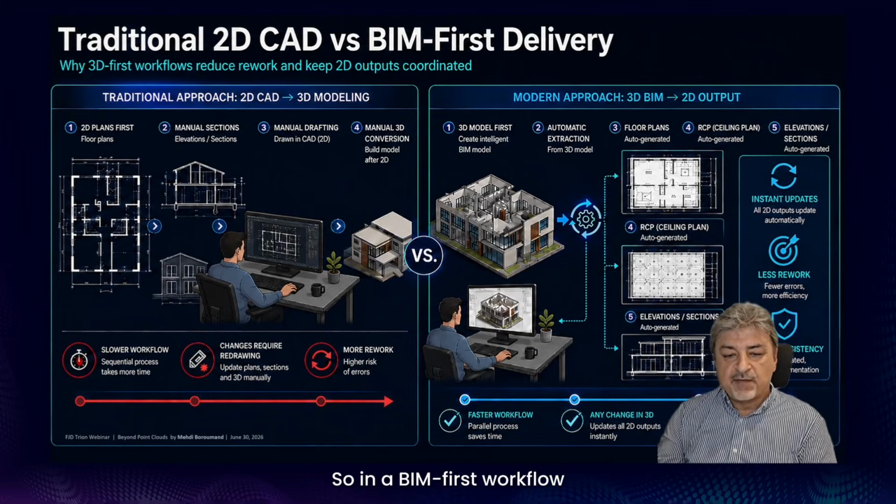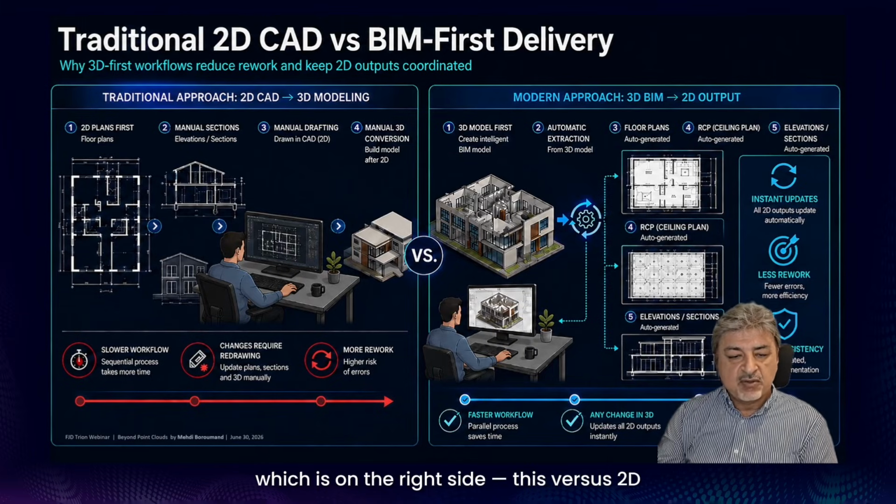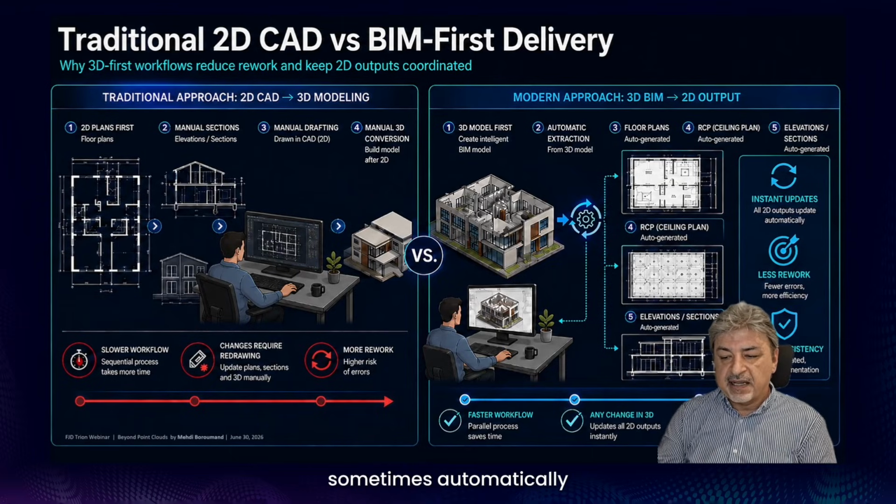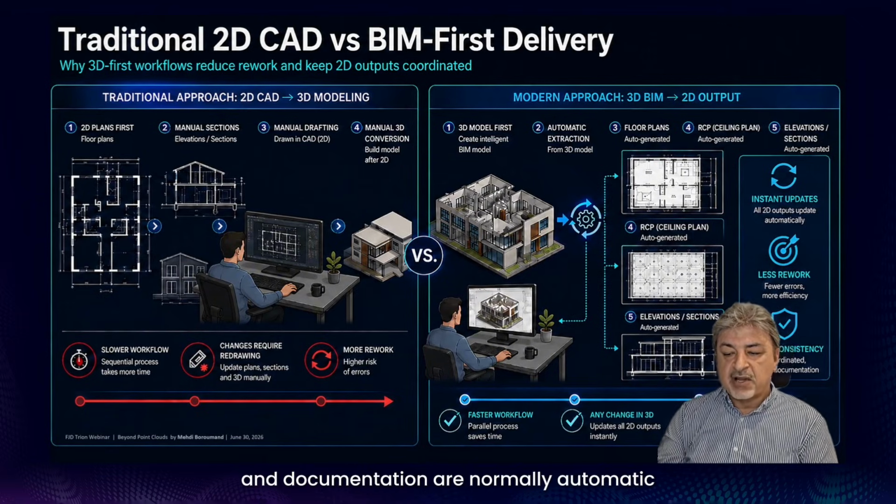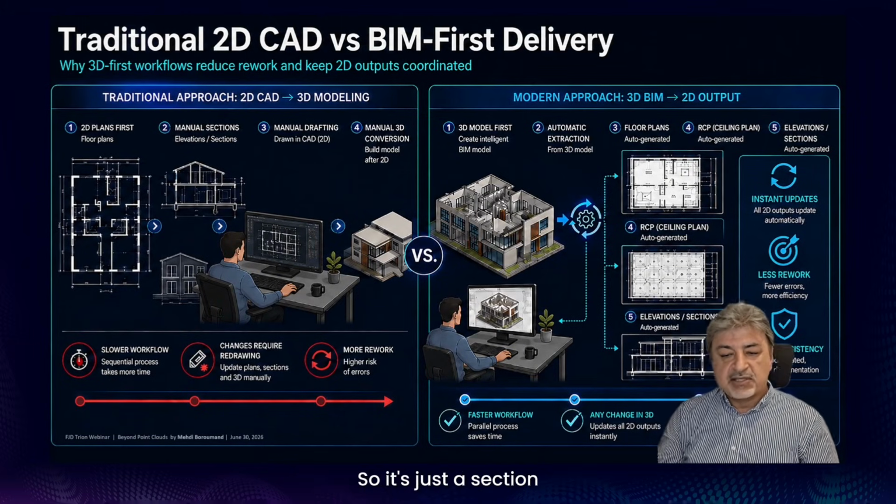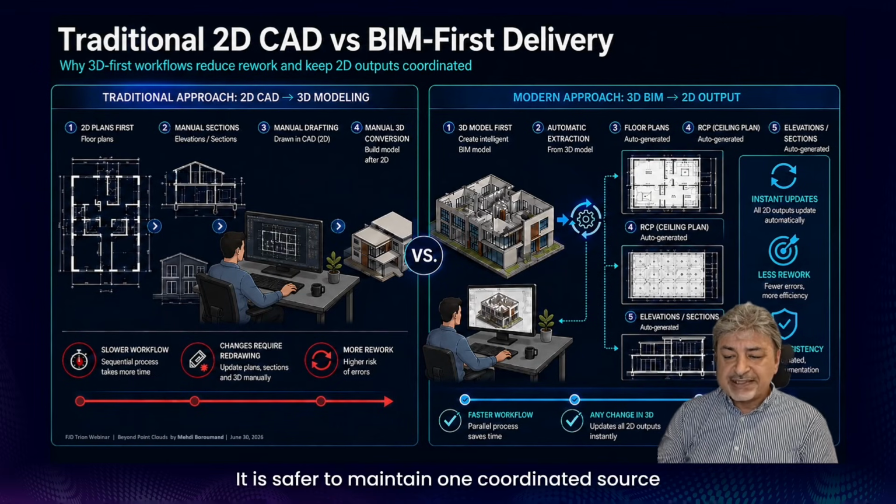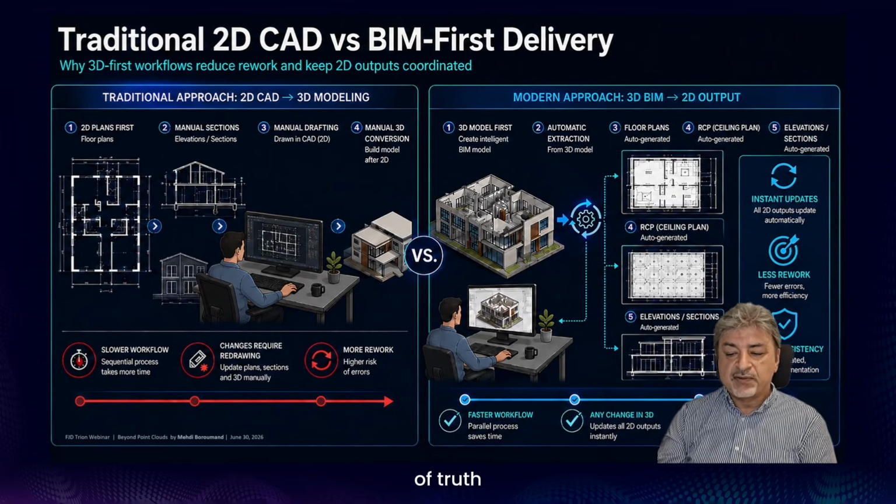So in a BIM-first workflow, which is on the right side, 2D to 3D versus 3D to 2D, on the other hand, we build a 3D model first and then extract 2D outputs, sometimes automatically. From that model, floor plans, reflected ceiling plans, sections, elevations, and documentation are normally just an automatic extraction done by the software. So it's just a section, no matter which direction, vertically or horizontally. So it's safer to maintain one coordinated source of truth, and when the model is set up properly, the changes can flow through the outputs more efficiently and much faster.